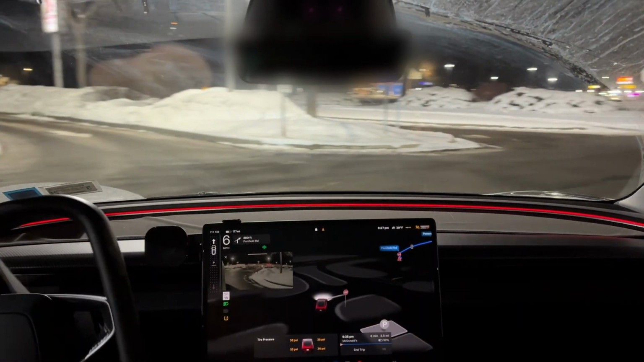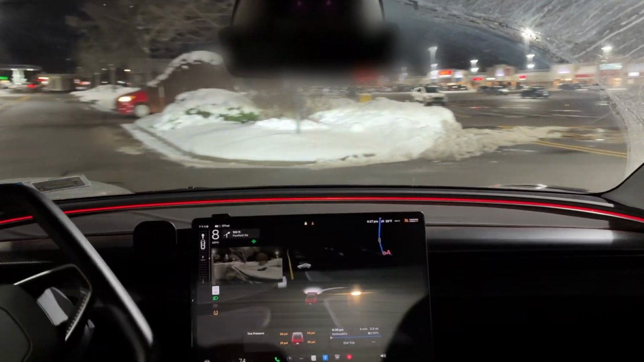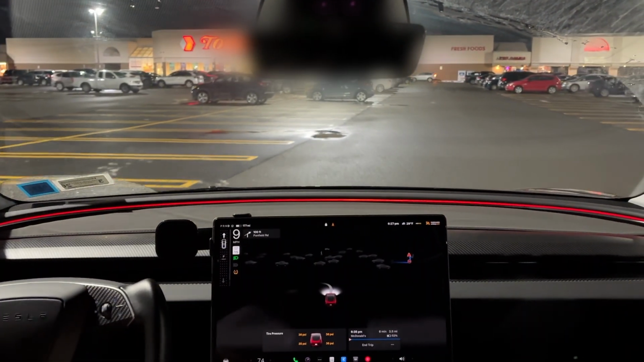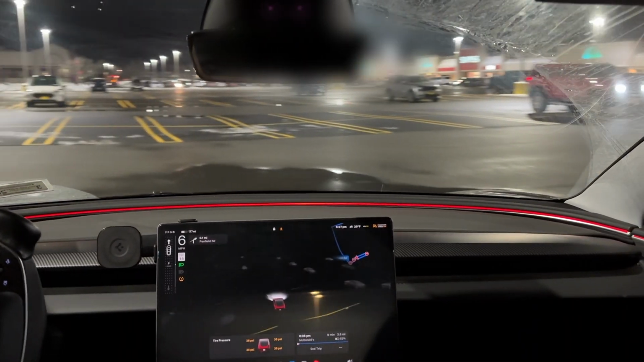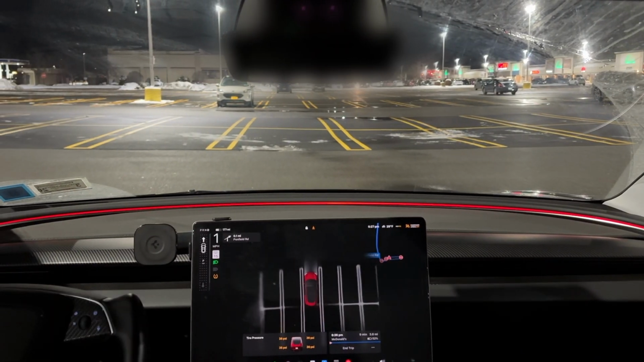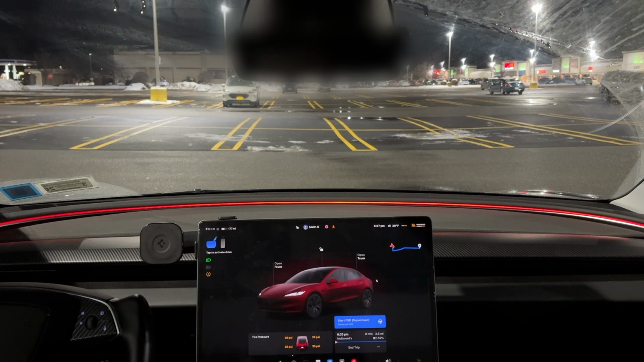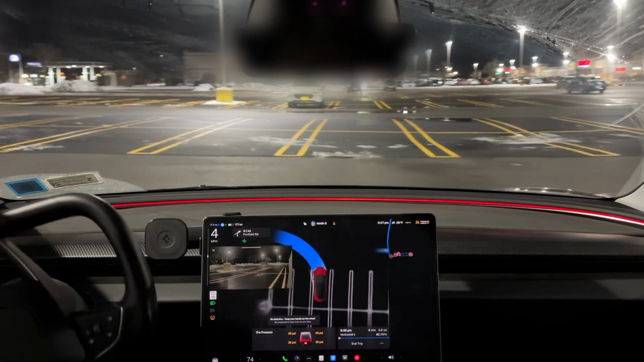But what I'm going to do is actually go back to one of the parking spots. I'm going to come back into one of the parking spots, park, and let full self-driving do the rest. So I'm going to hit tap and start FSD, press and hold. There we go. I'm going to let it do the rest.